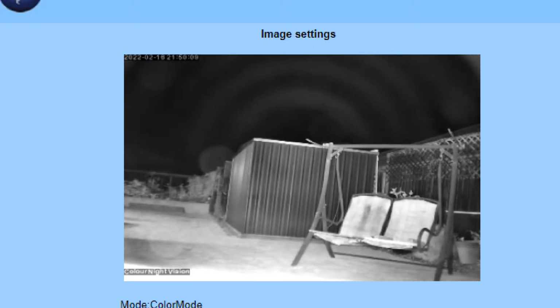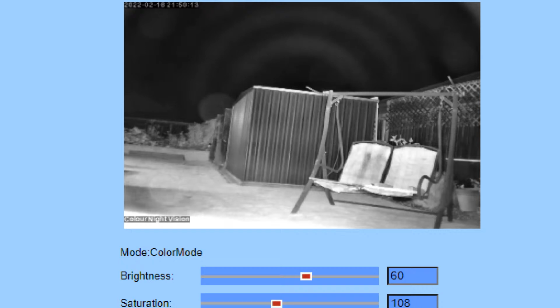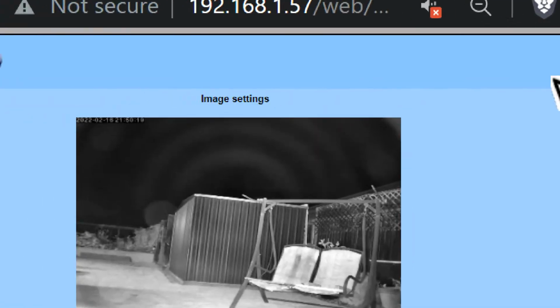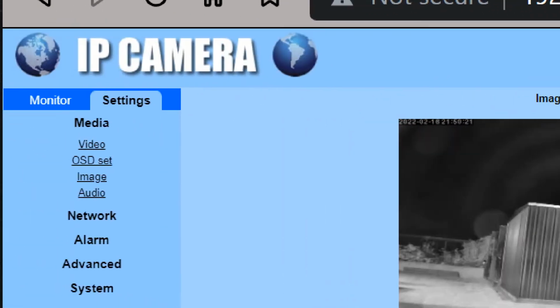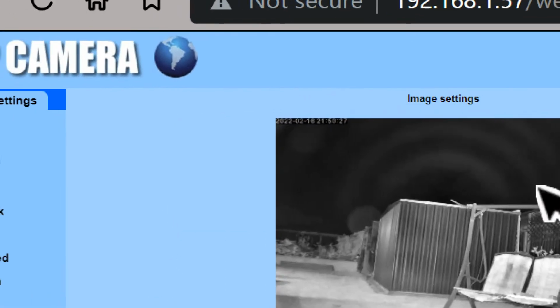Black and white. No. So it's colour mode there. What the hell's it doing? You're getting the internal lens refractions here. It's kind of weird. It's like an interference pattern. See that?